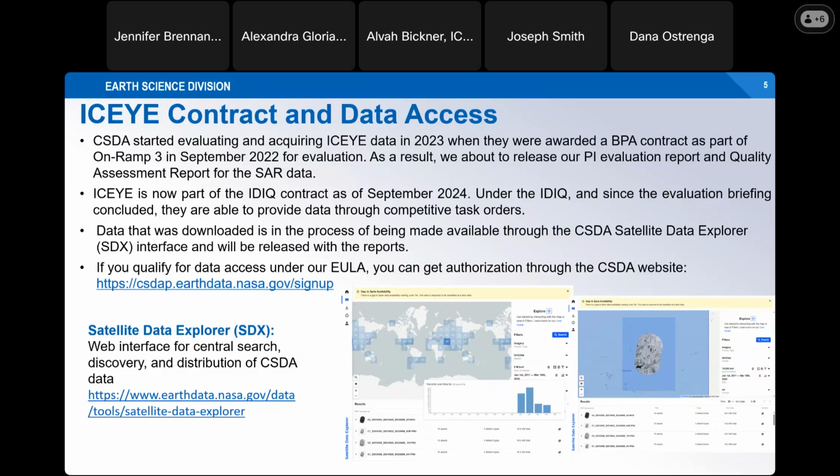In September 2024, ICEYE entered into an IDIQ contract, and because they've been briefed on the results of their evaluations by those two teams, they are able to provide data through competitive task orders now. The data that is acquired from the task orders and during the evaluation will be available to the authorized users.